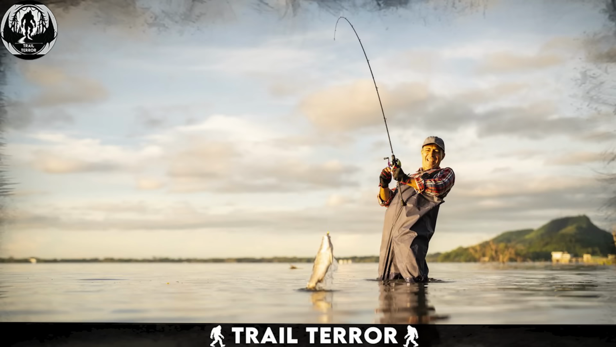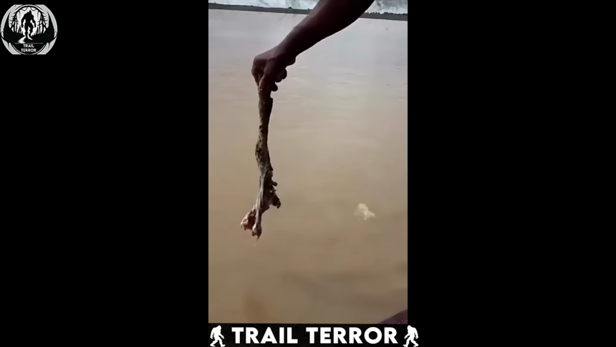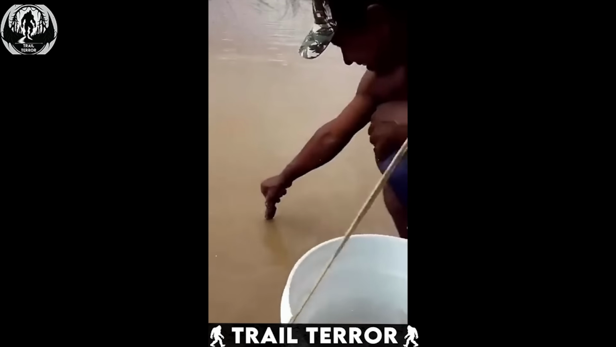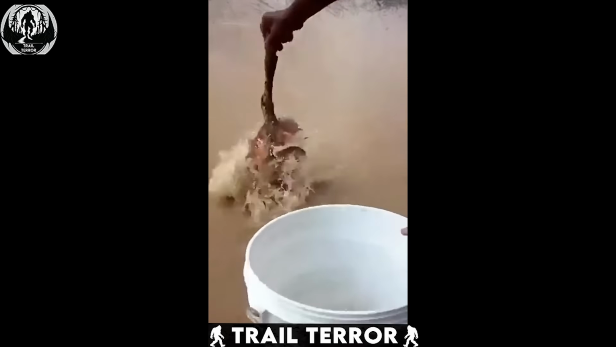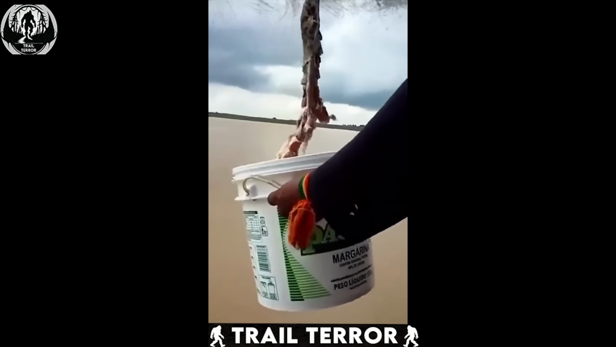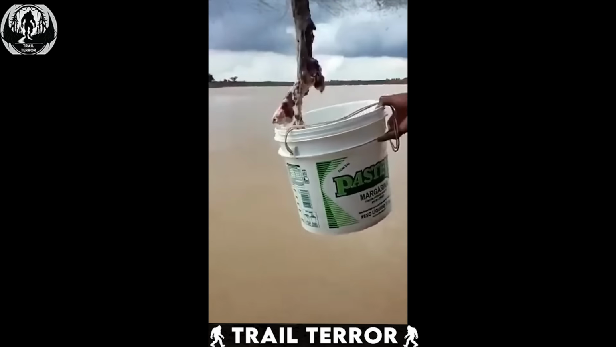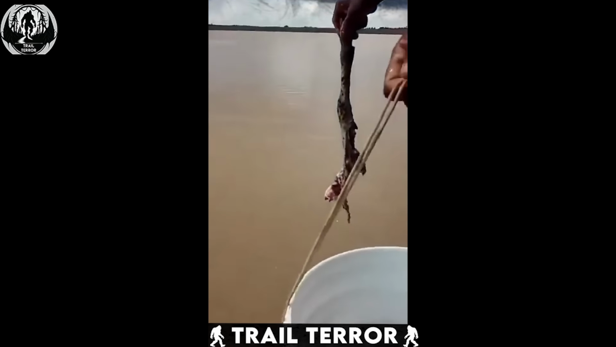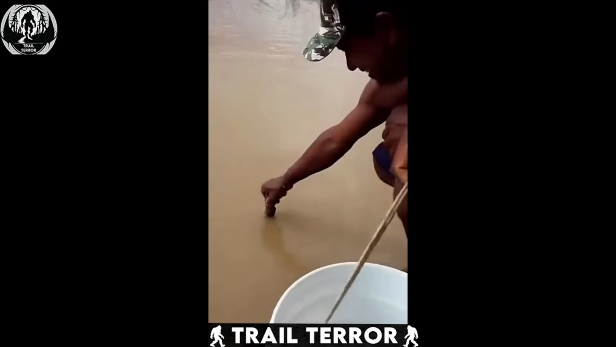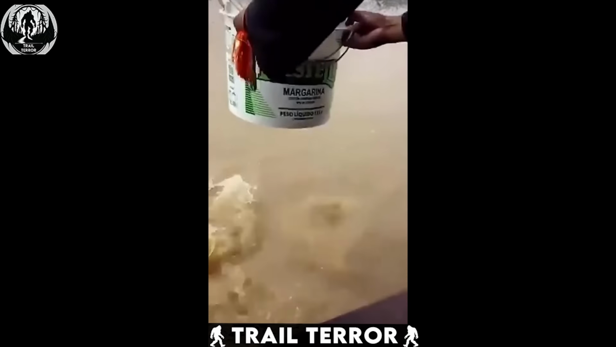Fishing can be a real test of patience, waiting for that perfect bite. But this video shows some people who seem to have found a fishing cheat code. Amazing, right? This video features a group of dock workers demonstrating their secret fishing technique. One guy lowers an animal leg with a bit of meat attached into the water. After a few seconds, he pulls it out, and it's covered in fish.